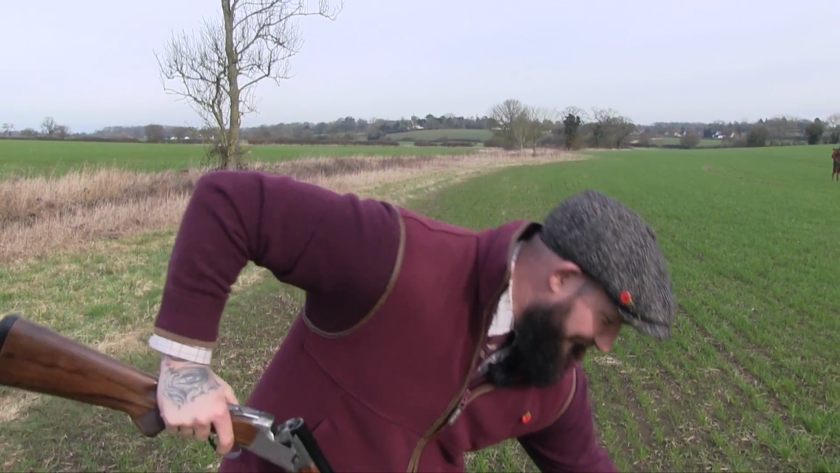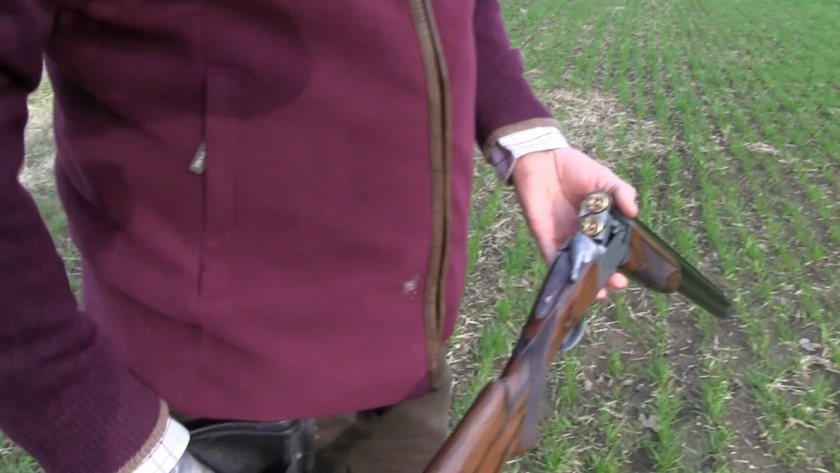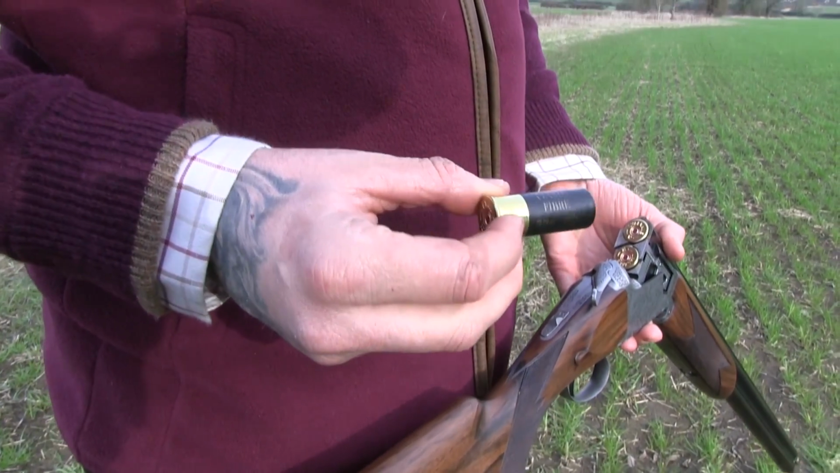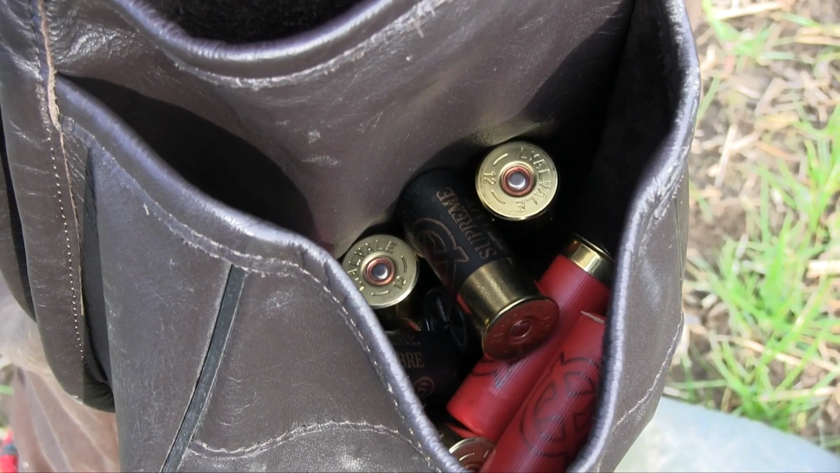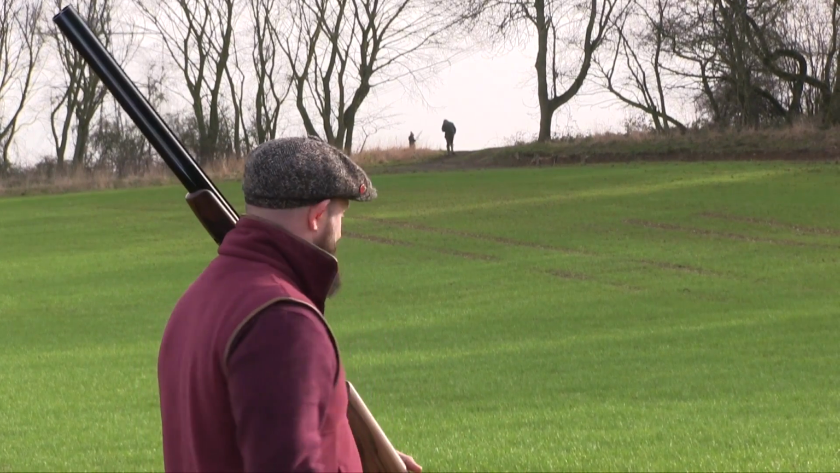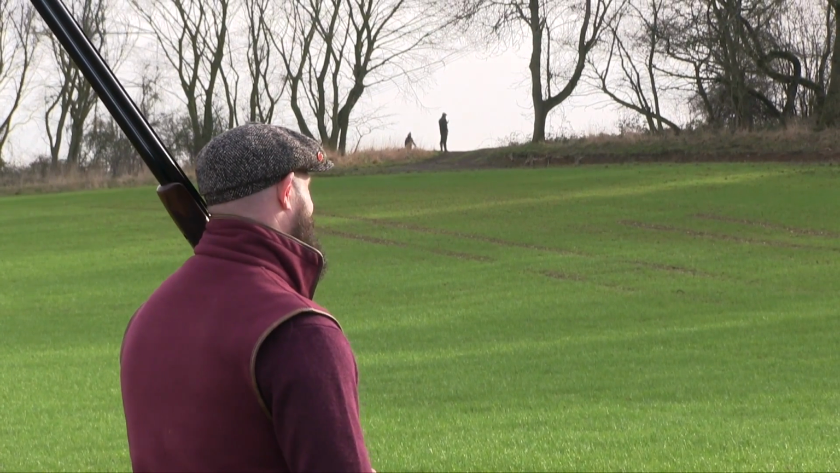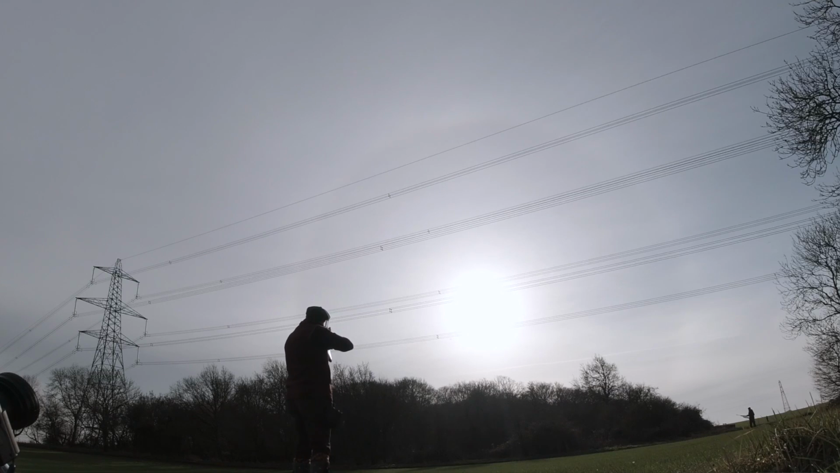So what cartridges does Dan choose to shoot in his lovely new Browning? Express today. They're a nice 32 gram 5 Supreme game. Been using them all season. I've been shooting the steel as well, quite a lot, but on this farm, Ted doesn't want steel being shot on the land at the moment, so we're having to stick with lead, but they're killing very well. Some of these January birds are flying high, especially when they come out of this wood. Sometimes you get birds that come above these wires.